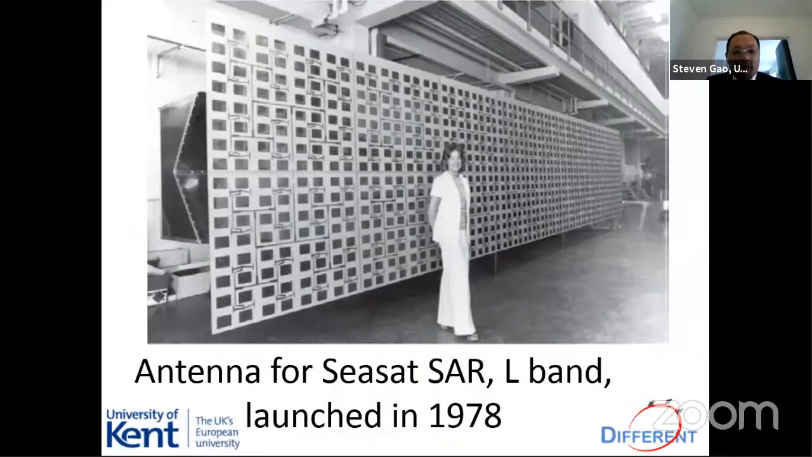This is a SAR antenna for the SEASAT SAR. SEASAT was mentioned by the previous speaker as well. This SAR was launched in 1978 by NASA. You can see this patch. This is a 2-dimensional patch array. Here the antenna array is big compared to, you can see the lady. It's very big. Why is it so big?